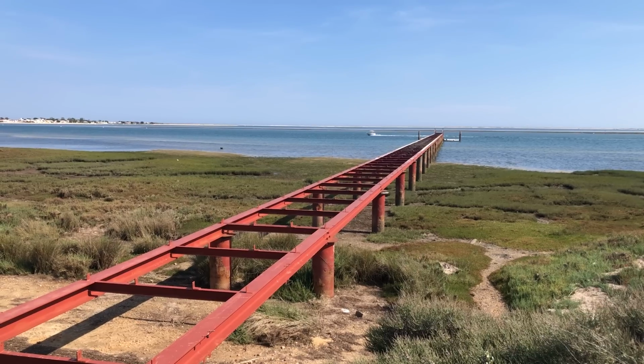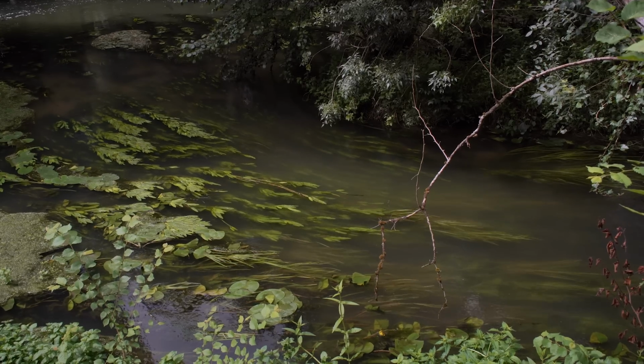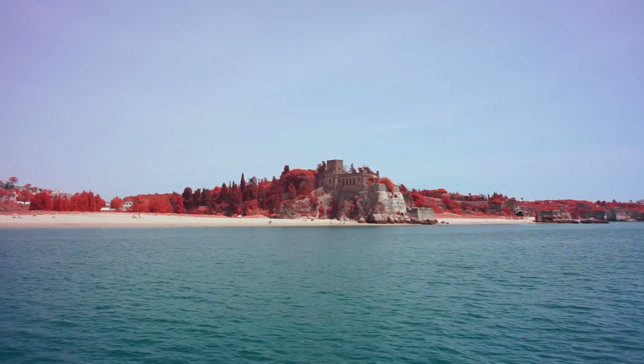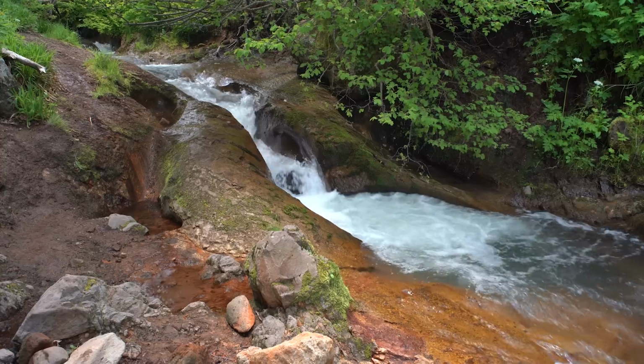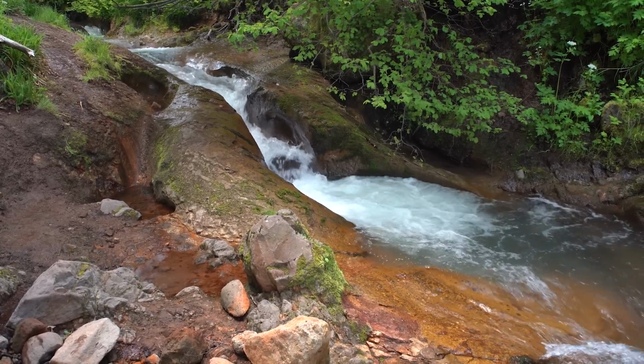But first, why does the water look so different in infrared? Water bodies do not absorb infrared light, but the blue and green light penetrates the water and reflects from the bottom surface. Without the red information, the water appears in different shades of green and blue. The color of the water will also be influenced by the quantity of oxygen or the number of suspended particles.